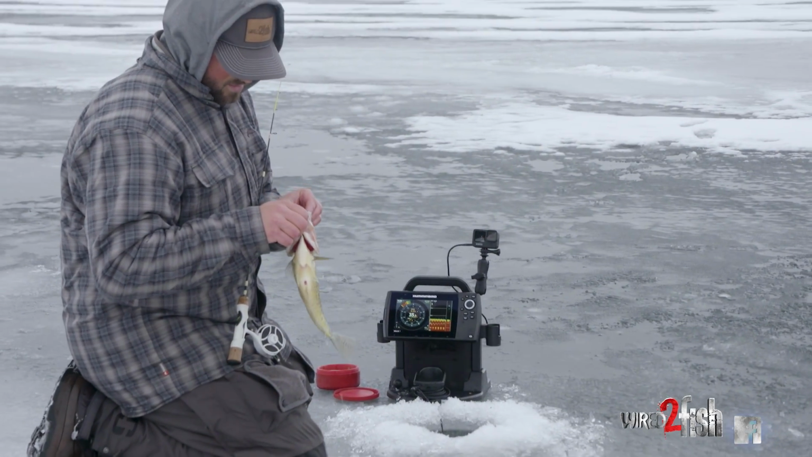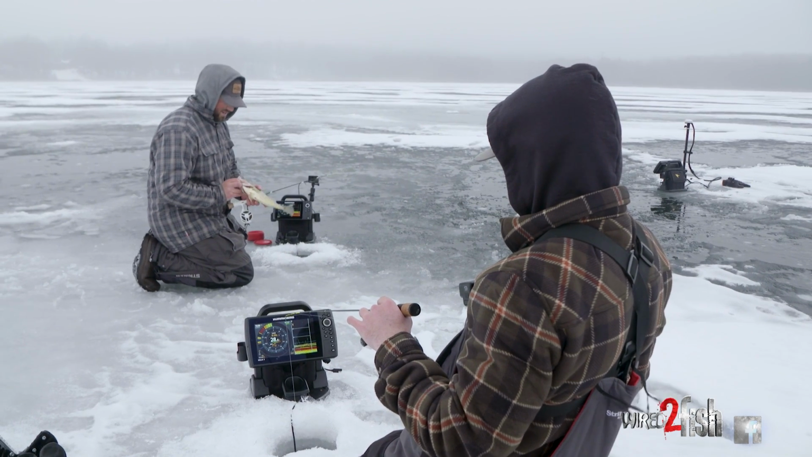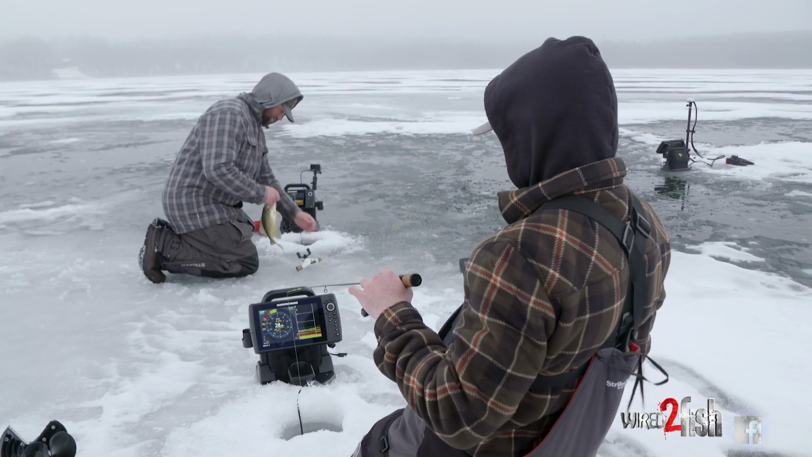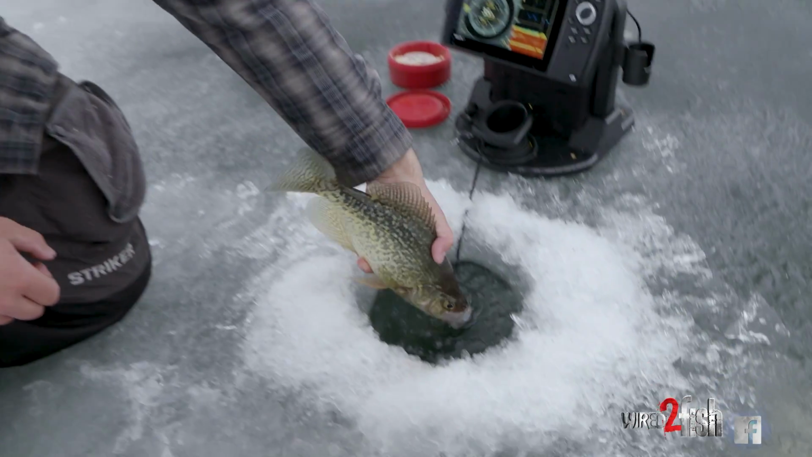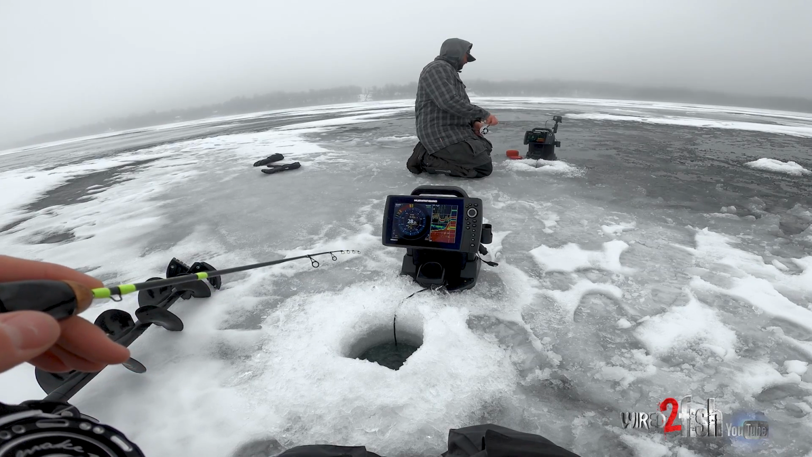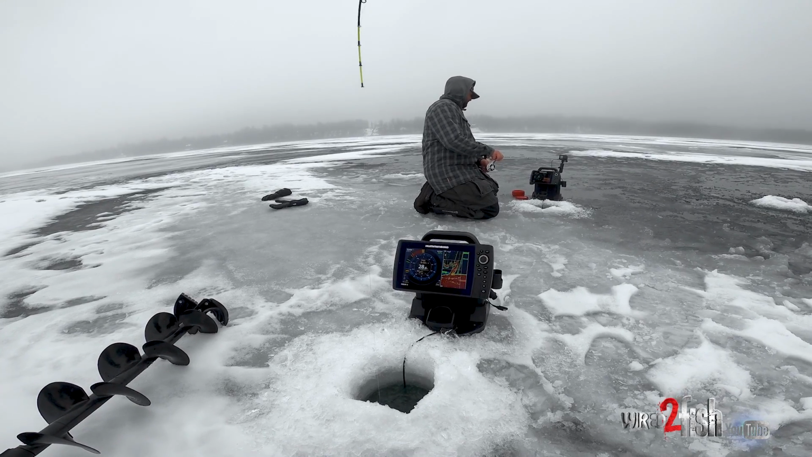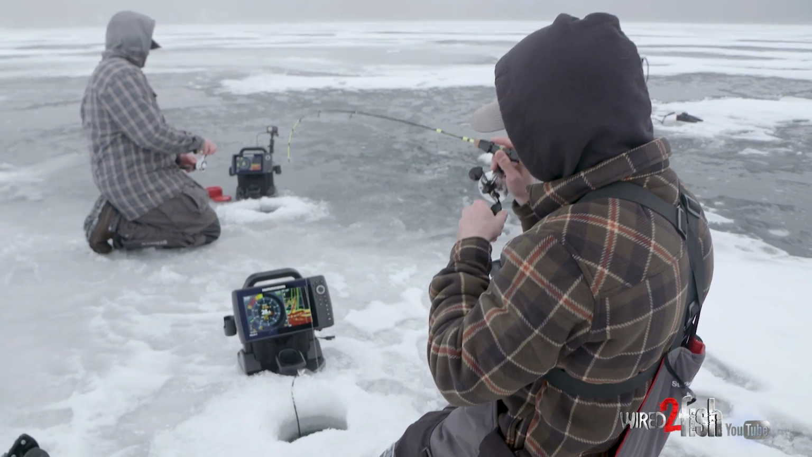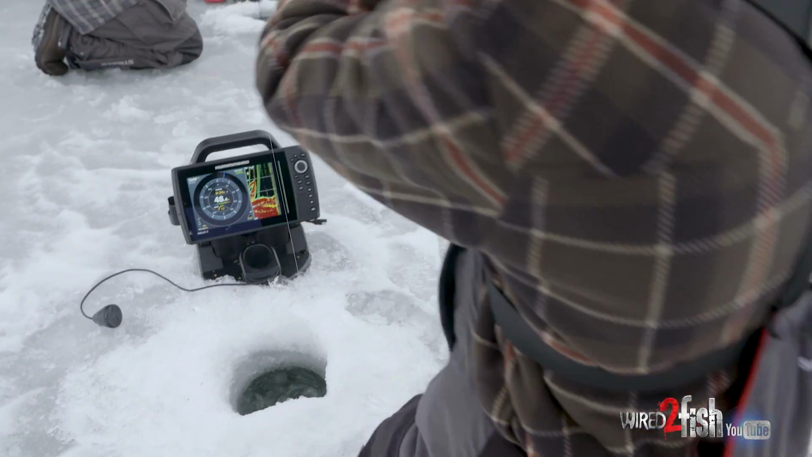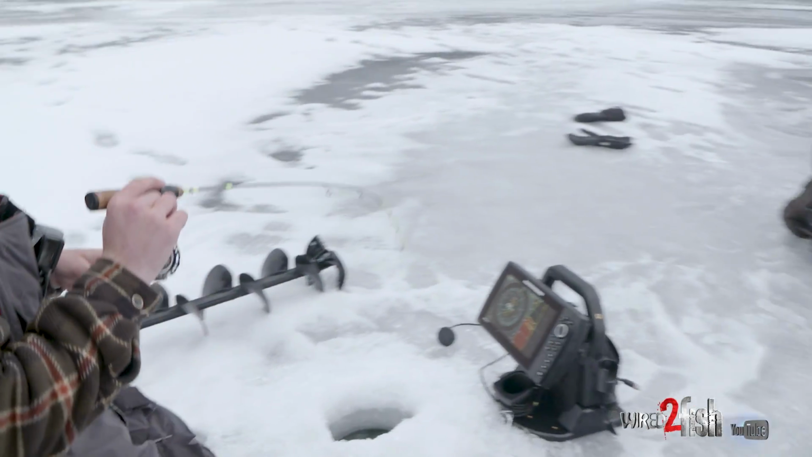Let's see if I can catch one. We can double up. This one's chasing me. That's a nice one. Yeah, that's a good one. Yeah, it's good size. Yeah, nice. Put that one back down. There she goes. Hooked up. Hooked up. Feels like a decent one. Pull my deucer out. I'm not gonna horse this guy up.